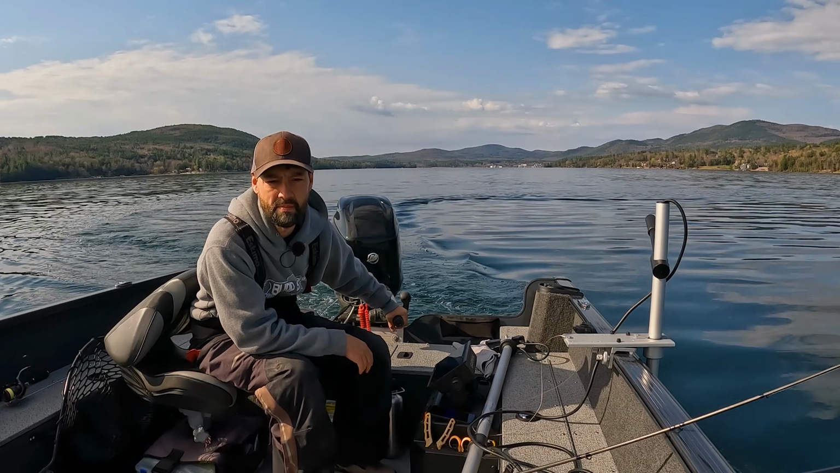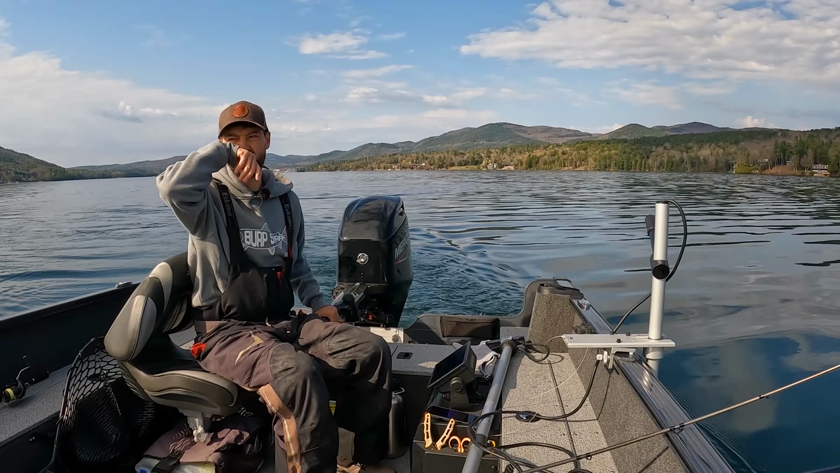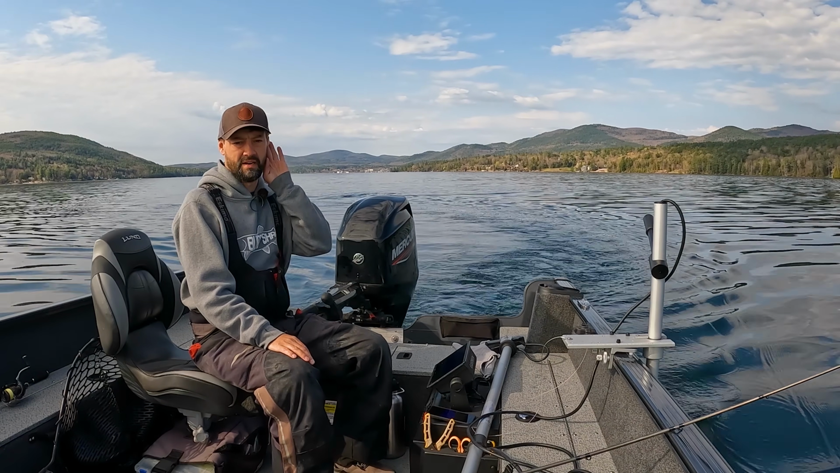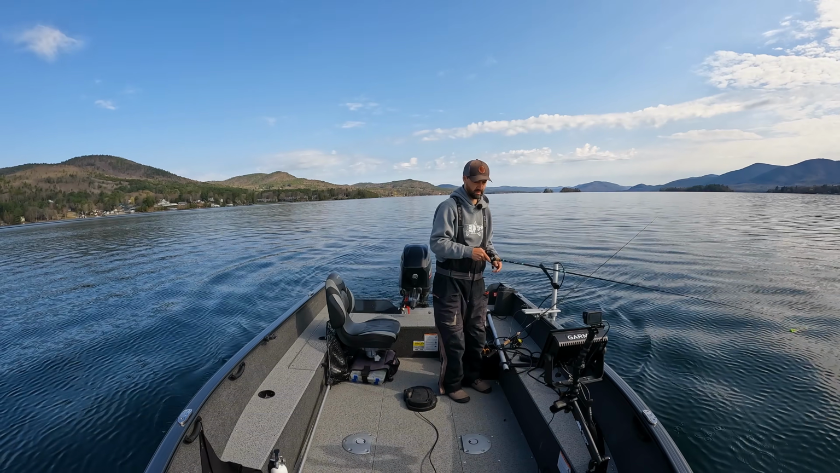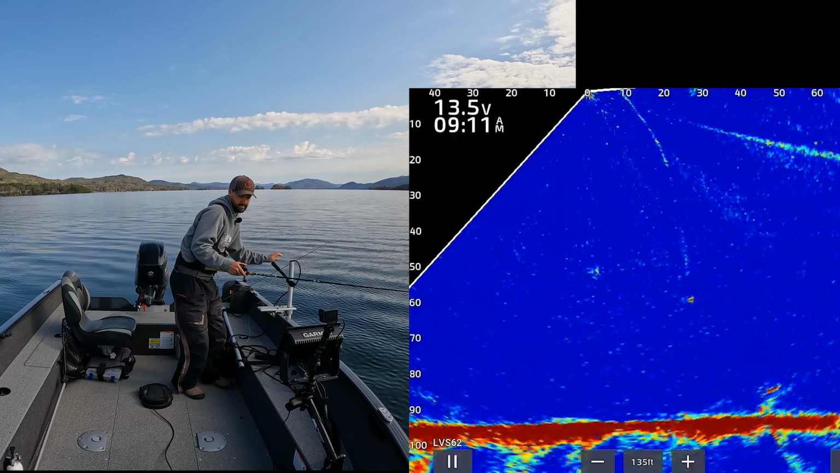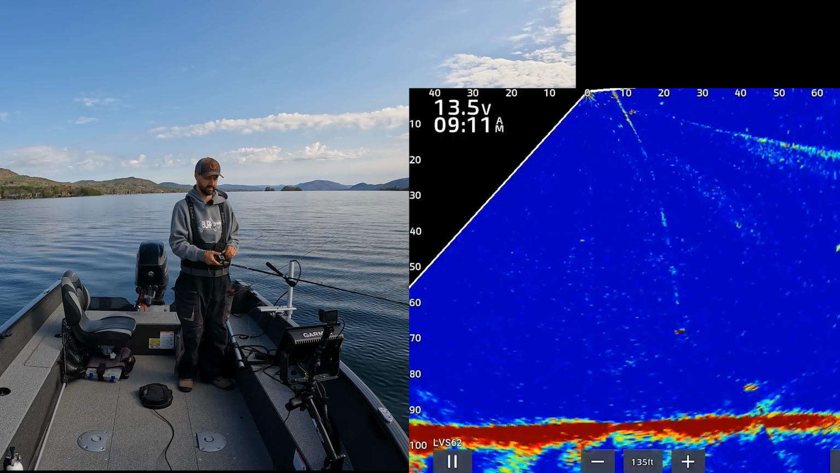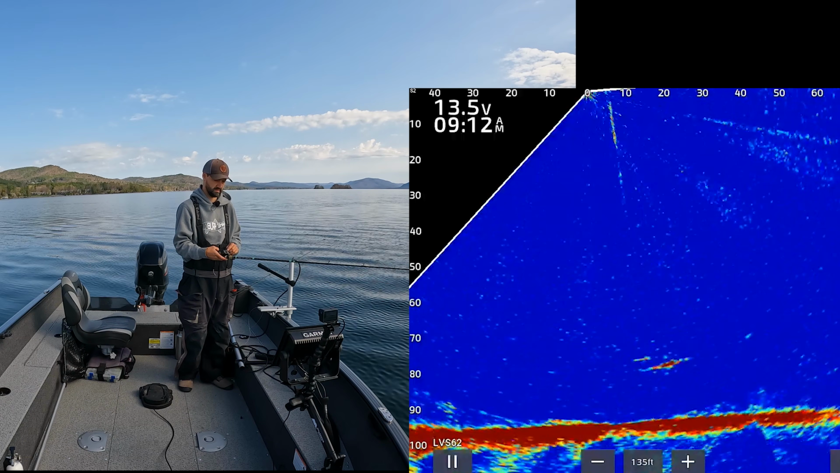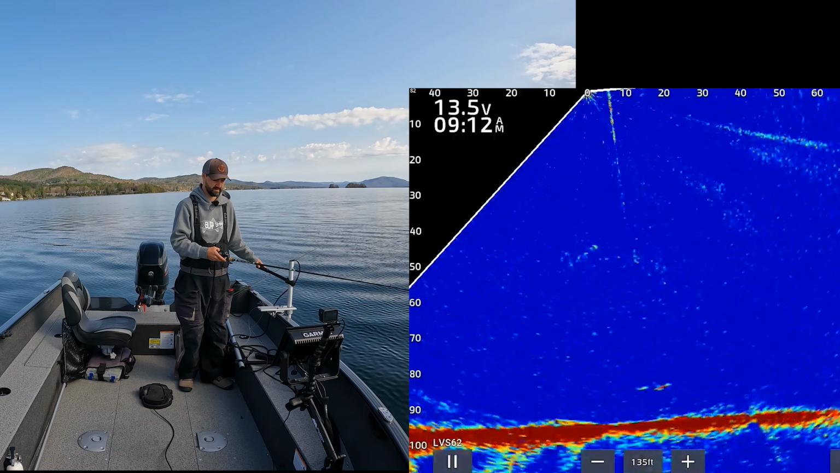Got even more bait. It's nice to be at a lake that actually has food in it. Been fishing Lake Winnipesaukee and our smelt populations are not doing well. All right, we're just gonna stay here. I got a Laker right below me here. See if he's interested in the big bait. Didn't want to chase, but he's chasing me to the bottom, all right.